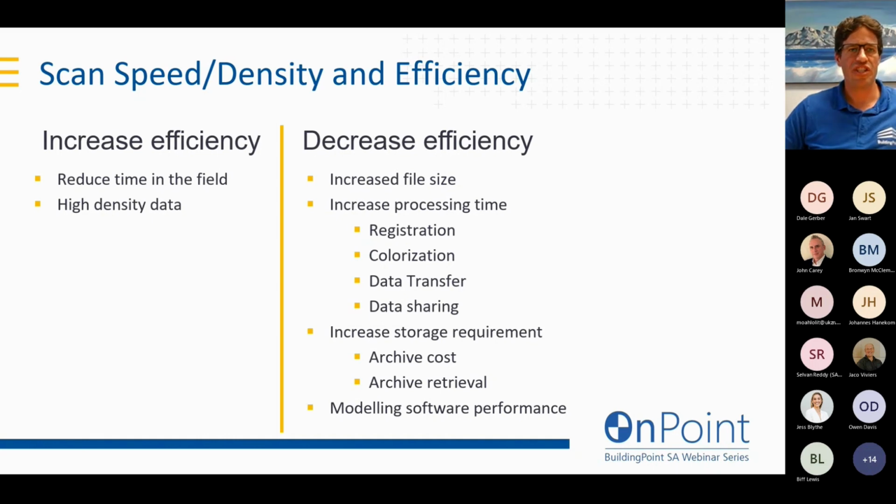It'll happen when we register our data, when we colorize our data, when we transfer our data from the scanner to your computer, from your computer to your backup, from your backup to the cloud, and then also when you share your data with other people. That's going to decrease our efficiency. It's also going to increase our storage requirements, our archive costs, and time for retrieval of archiving.